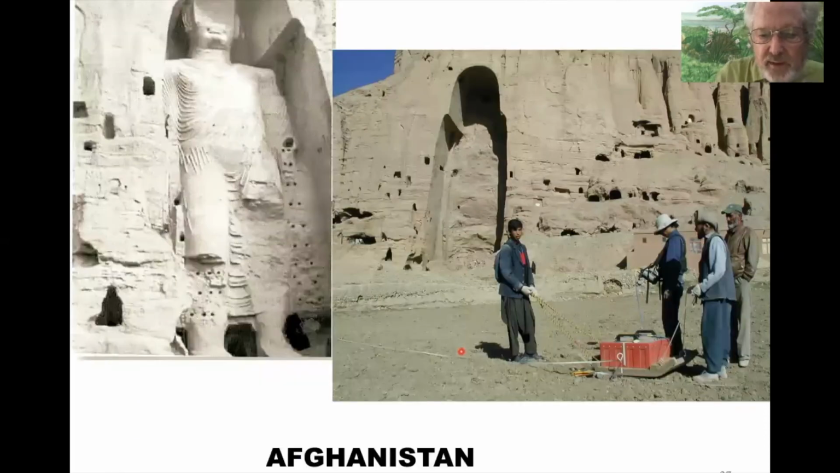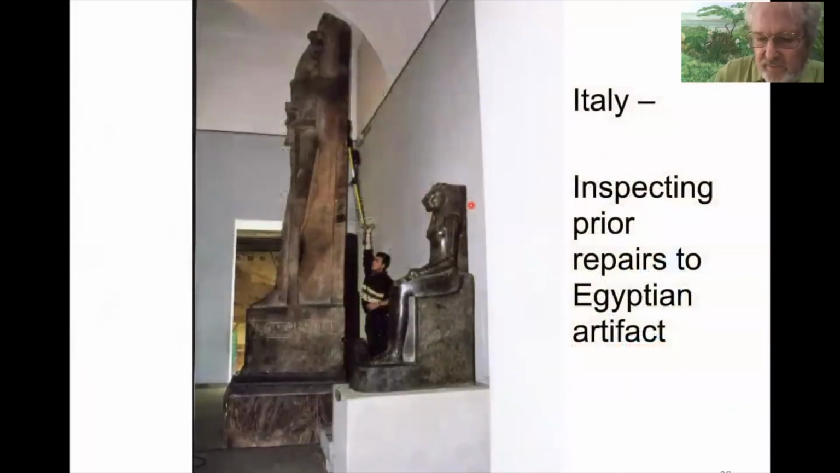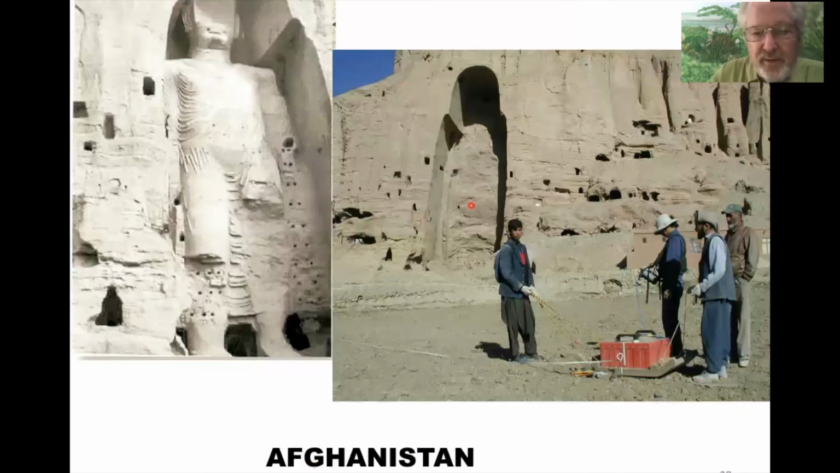I show this one to show the results of what can be done when you're totally ignorant. These standing Buddhas were carved out of the cliffs in the 6th century. There were 2 of them. The Taliban didn't like them as images, so the Taliban blew them away. So this is what it shows today, with the older photograph on the left.